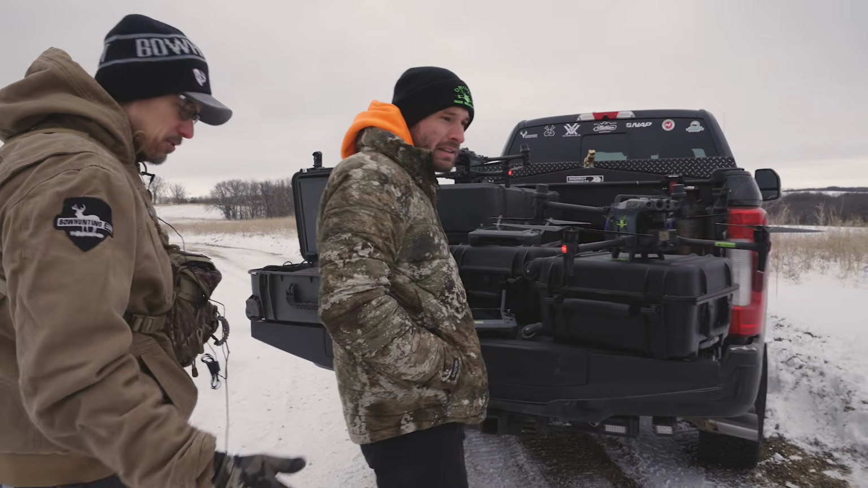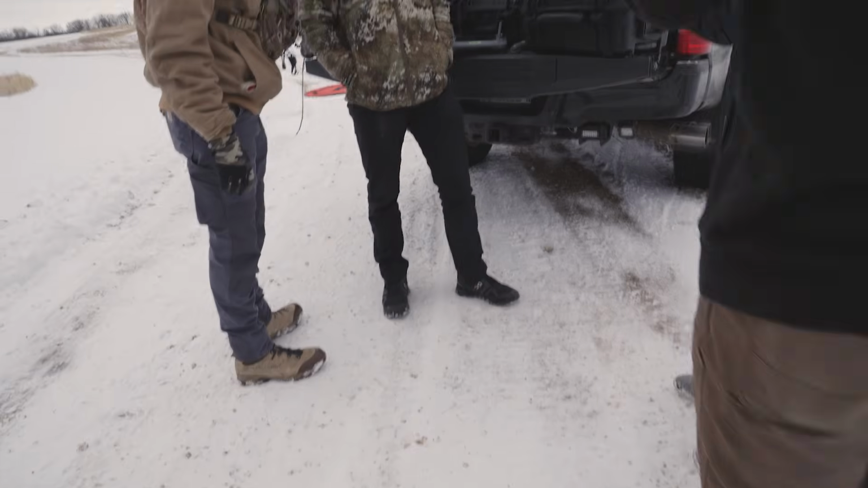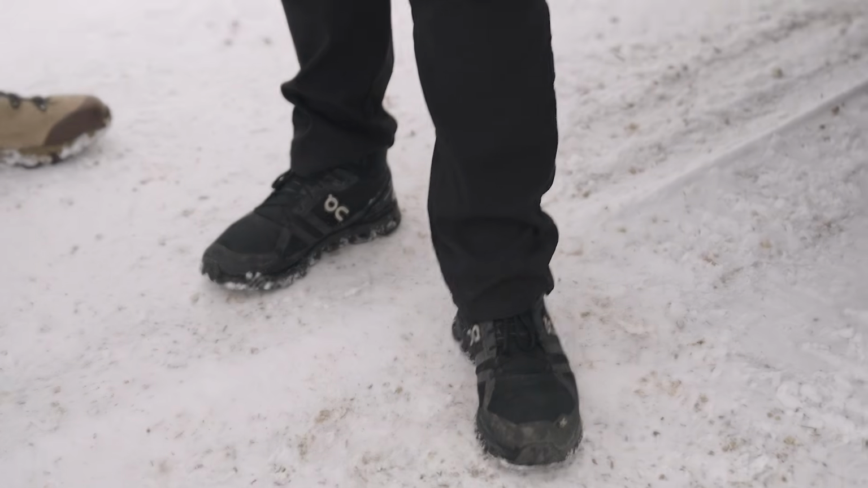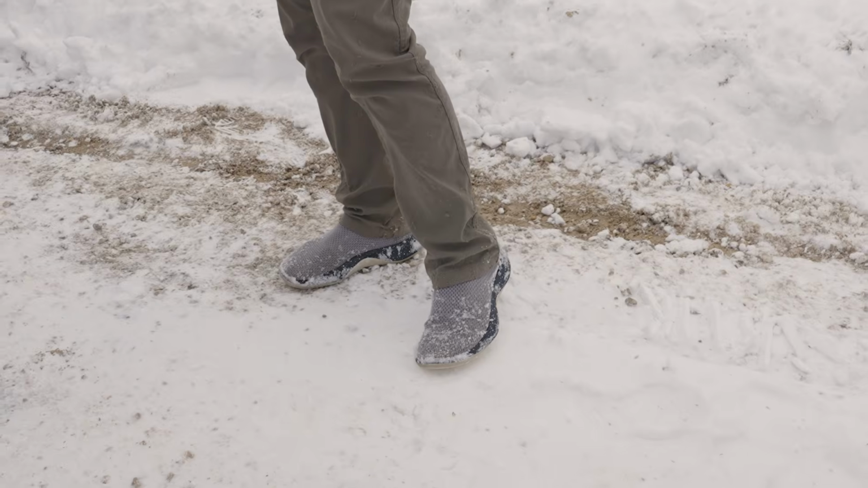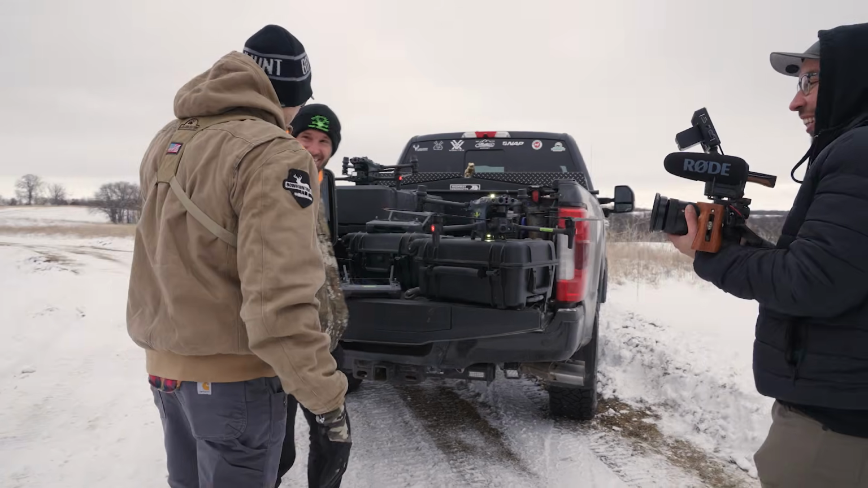Are you guys gonna put some boots on? Or you gonna leave these slippers on, or what? Don't worry, I got Brandon filming too. These guys from Drone Deer Recovery, you'd think they'd show up with a little bit warmer gear. All they want to do is do this thing from the truck. I hope you guys aren't this soft all the time.